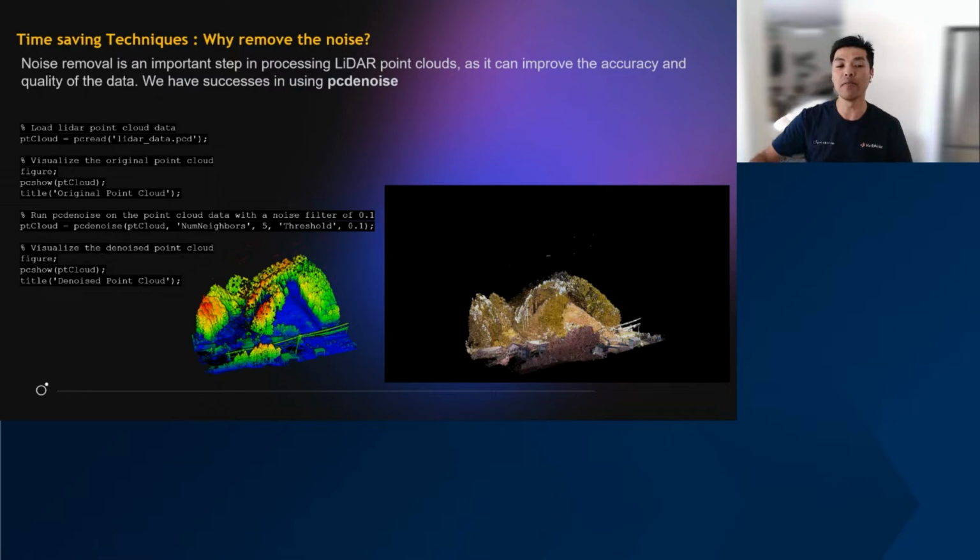Now that's the noise. If you run this simple code here, it'll pretty much eliminate 95% of that noise. It's a really fast way of cleaning and denoising your point clouds. So in the end, you get a faster product, a faster processing speed, and a better quality product. It's a really good methodology for cleaning your point clouds really efficiently.